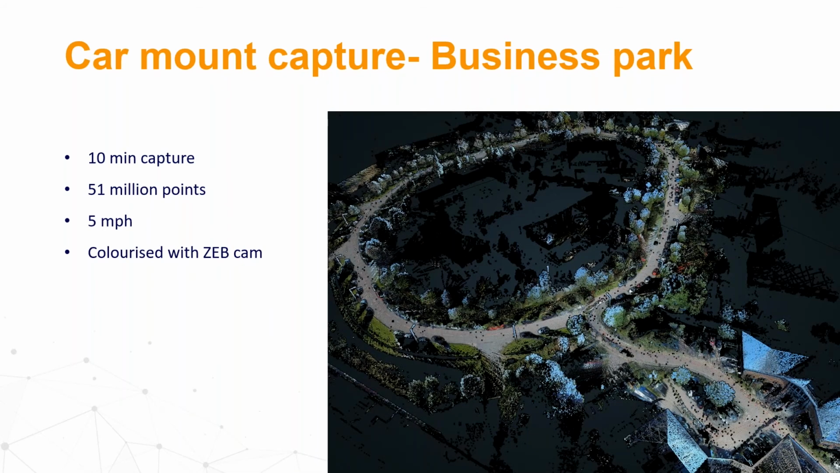And this is a similar example, but using the ZEB cam. When we use the ZEB cam, then naturally we had to decrease the speed because using the ZEB cam data involves to calculate with some reduced speed to correctly evaluate the colors. So in this case, the car was moving with an average speed of 5 miles per hour and was capturing this particular area for 10 minutes. Again, some 51 million points, and the results look very nicely.